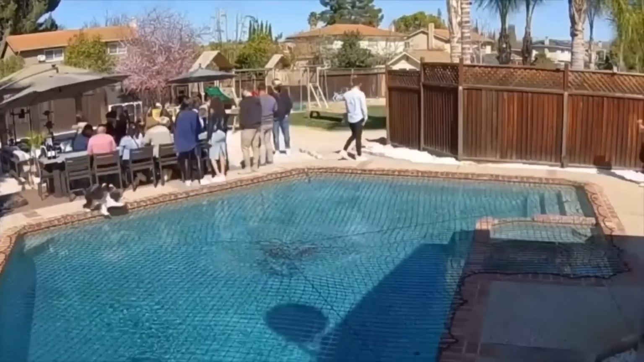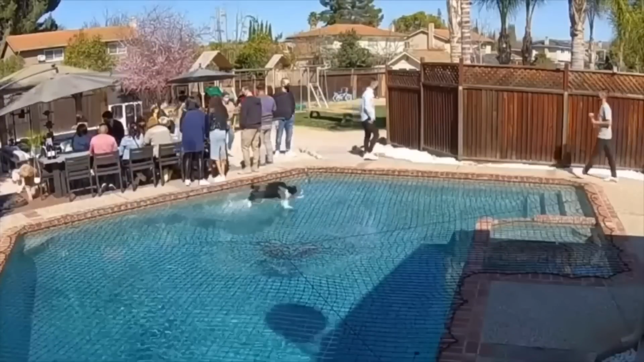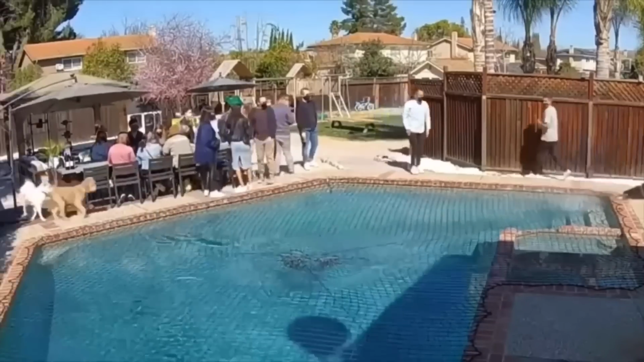It almost seems like something out of the movie The Secret Life of Pets. Do you think it could be based on a true story?